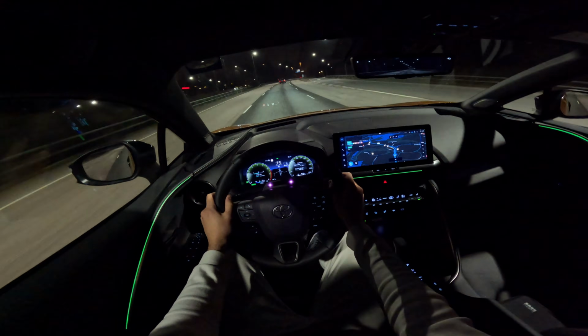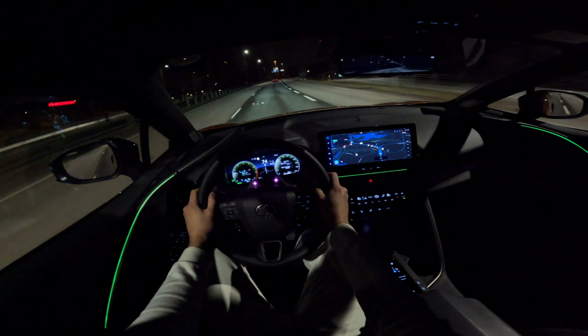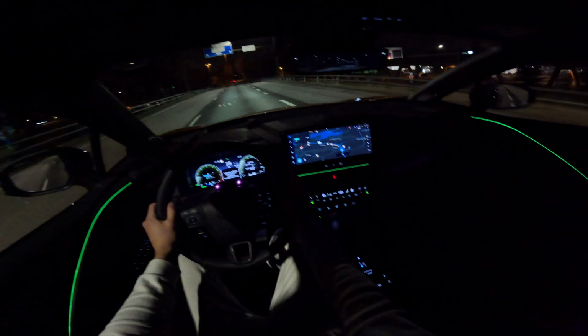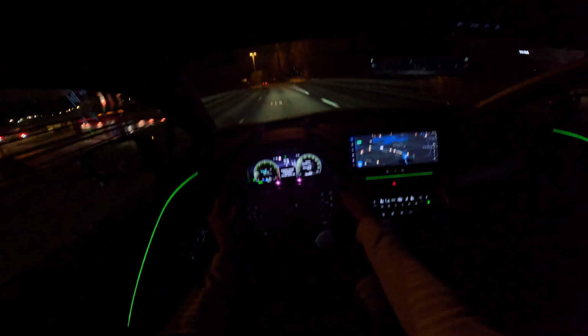So with the plug-in version, they couldn't just fit everything there without it being too cramped for the other things, such as the trunk, the passenger side, and those kind of things.